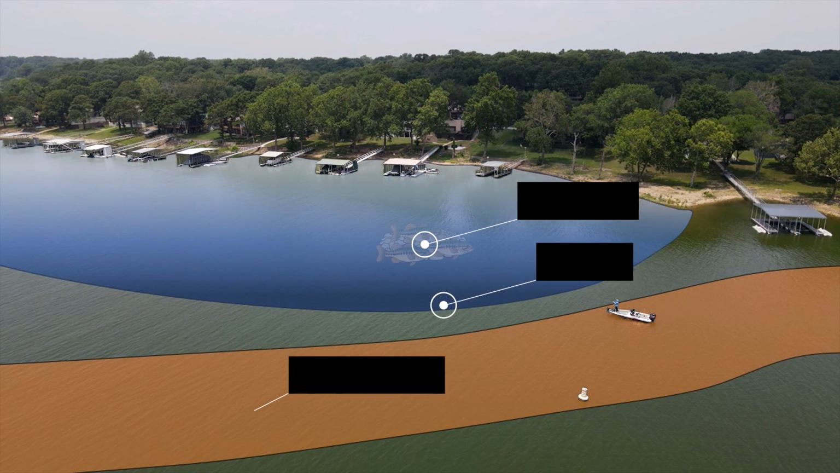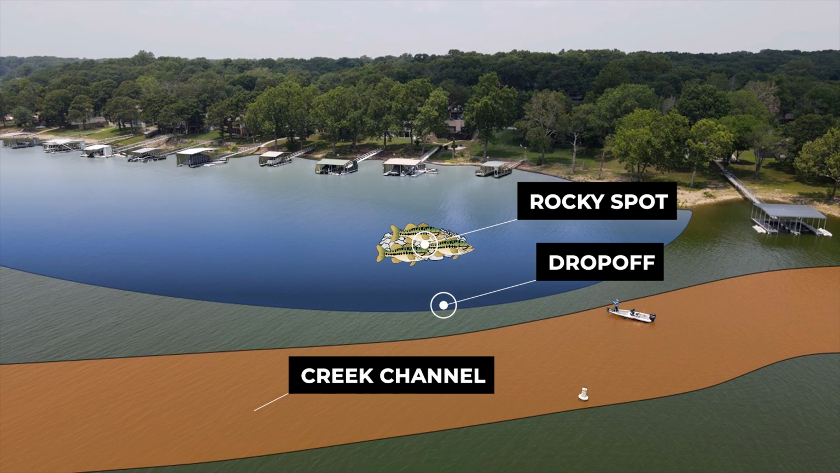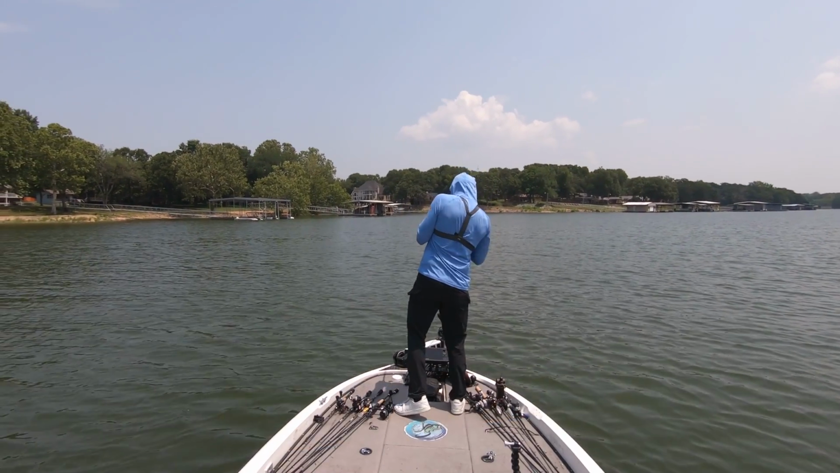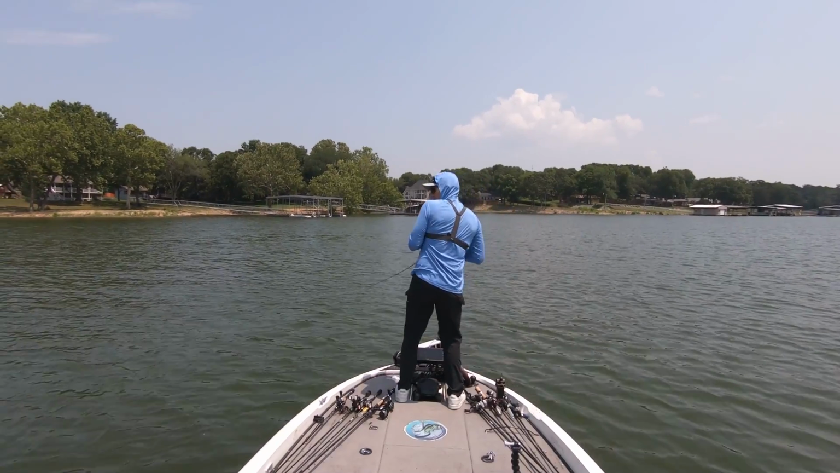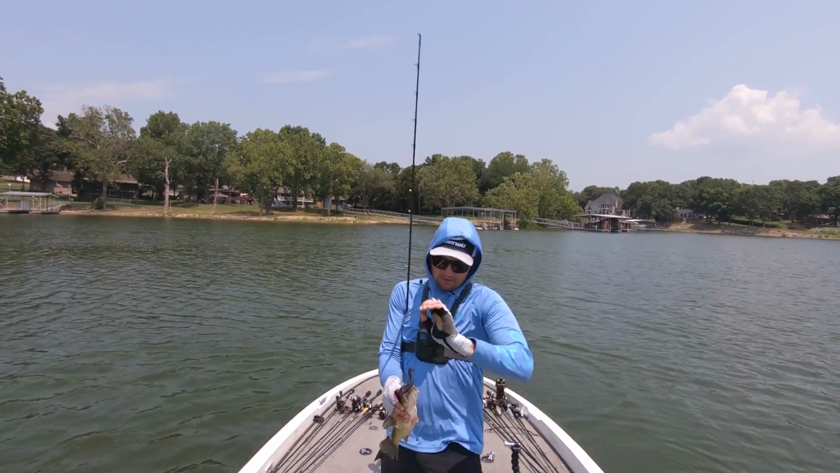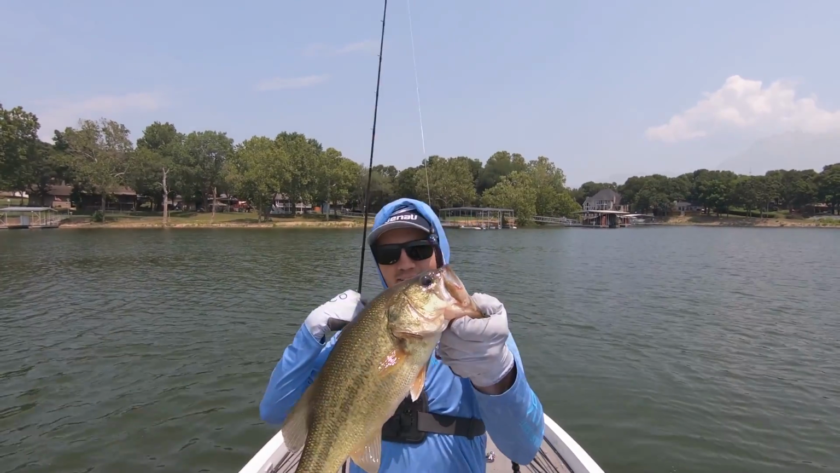After marking the rocky spot and the log, I positioned my boat so that I was in the channel, casting up on top of the flat. I tried to keep the rocky spot and the log at least 75 to 80 feet away from the boat, and I would spot lock and make repeated casts to those fish I was seeing on side imaging. I actually caught a fish on my second or third cast dragging a worm, and then I made another cast and caught this one.